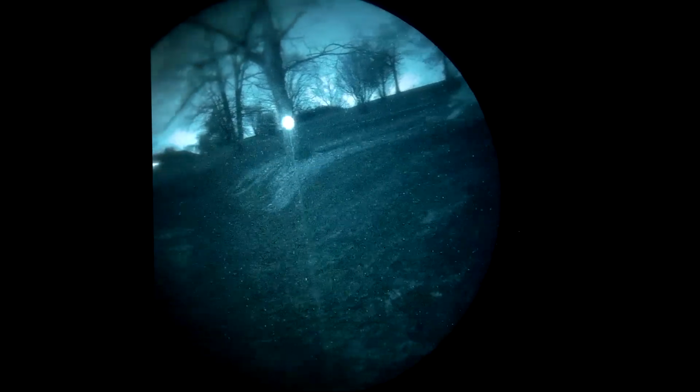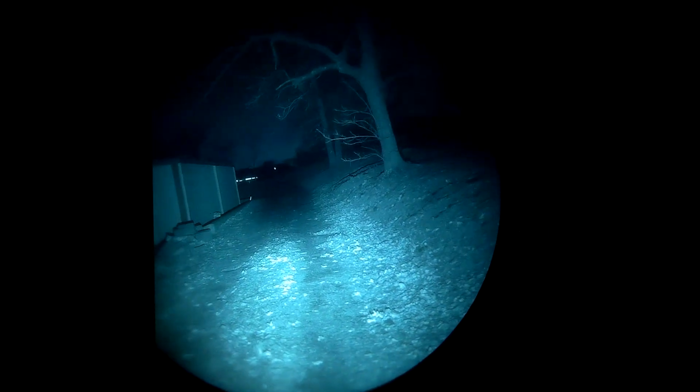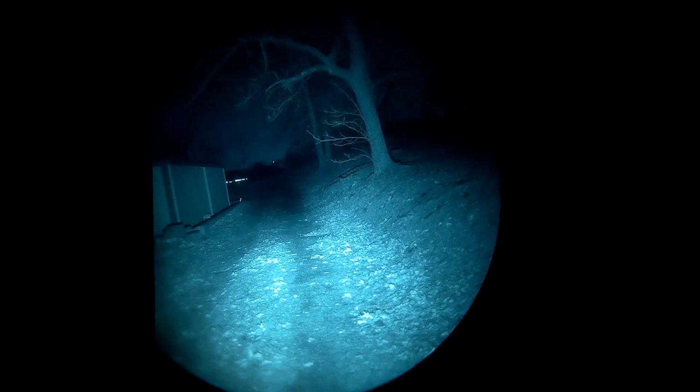Geez. Gotta play around with the controls. Oh, laser. This thing almost seems like full powered, honestly. But it's just your regular red laser that's picked up under nods. That's well over 100 yards right there, especially that tree. Lamp and laser. Again, very bright, powerful. That shows about easily 75 yards.